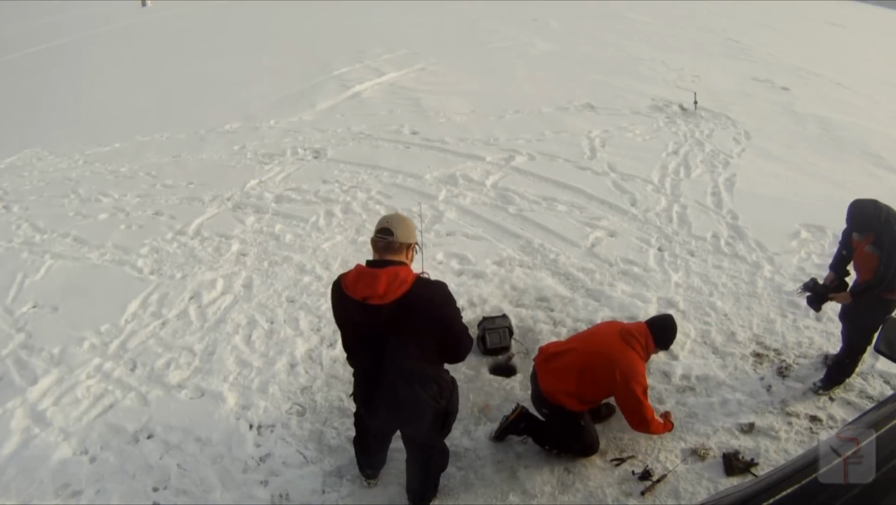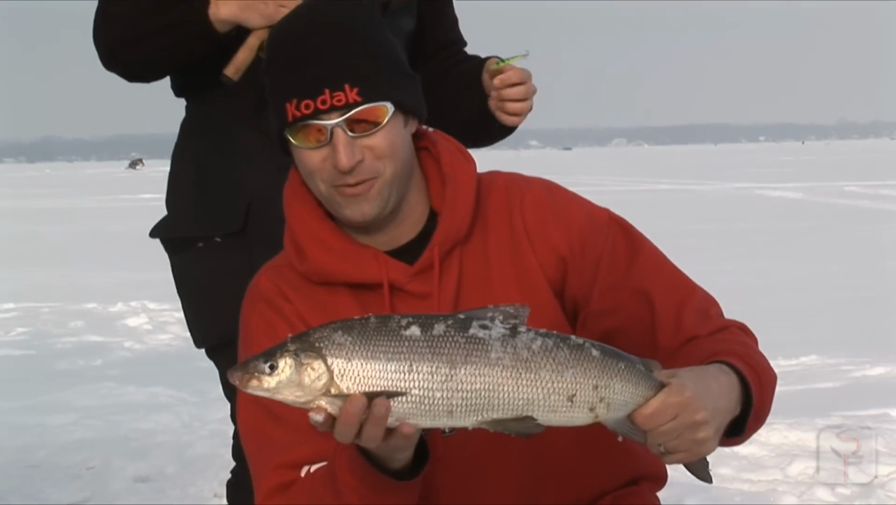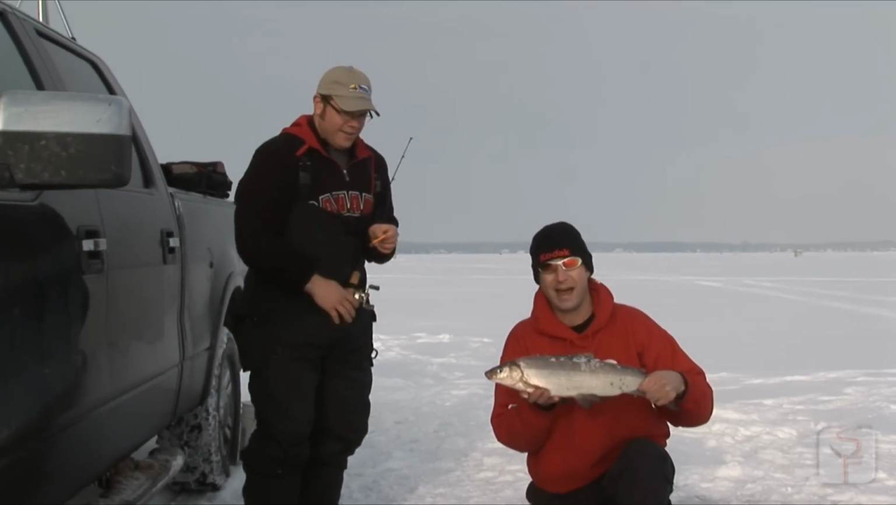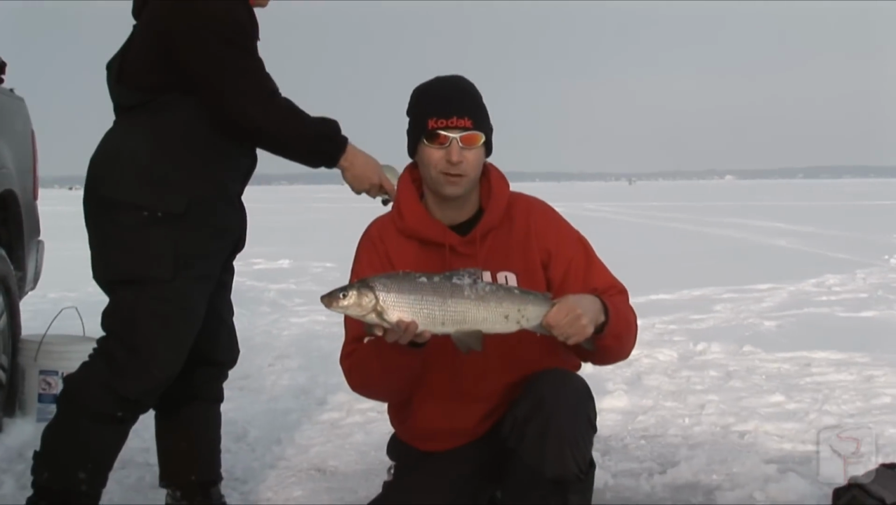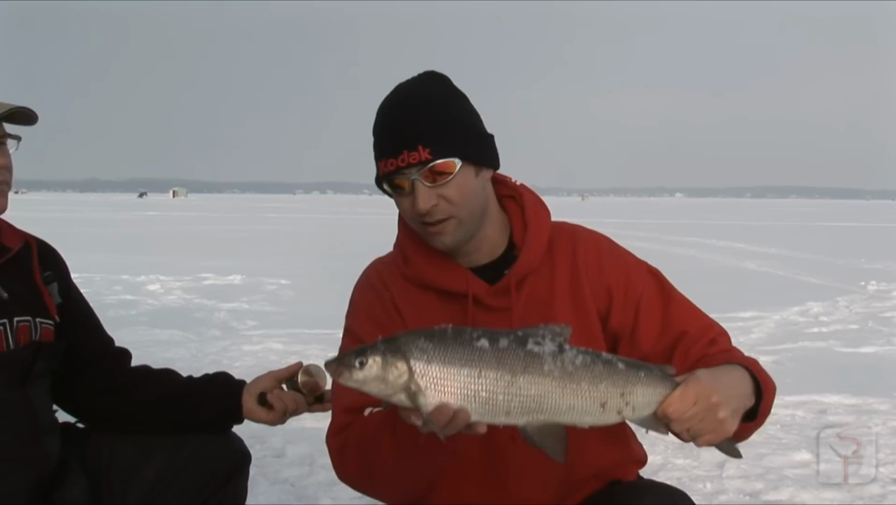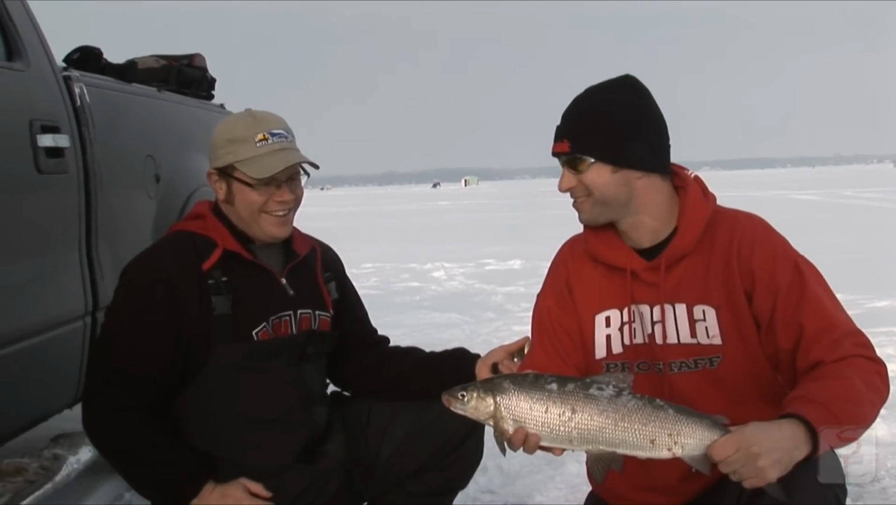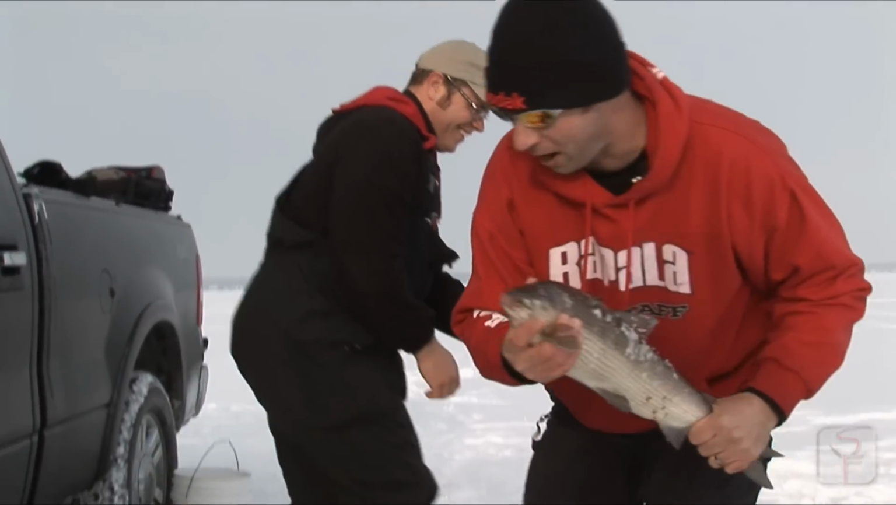That is a jigging Rapala hit. Nice whitefish. Great way to start the day, Tony. That's a really nice fish. Good eating size too. Whitefish are absolutely terrific eating, so we are going to keep a couple. Now the limit on Lake Simcoe is two whitefish a person. I'm probably only going to keep one all day. So this is the one I'm going to keep, because sometimes you just never know. It could be the only fish of the day. I have a feeling we'll get some more today, Aaron. Oh yeah, I think so. But I will keep this one.